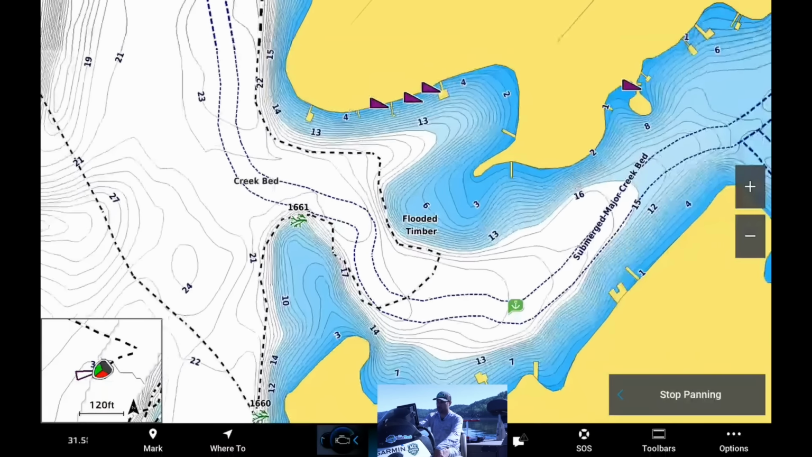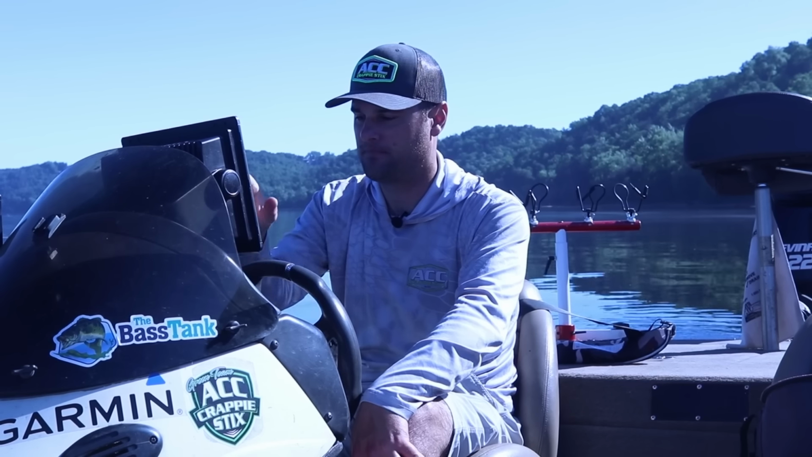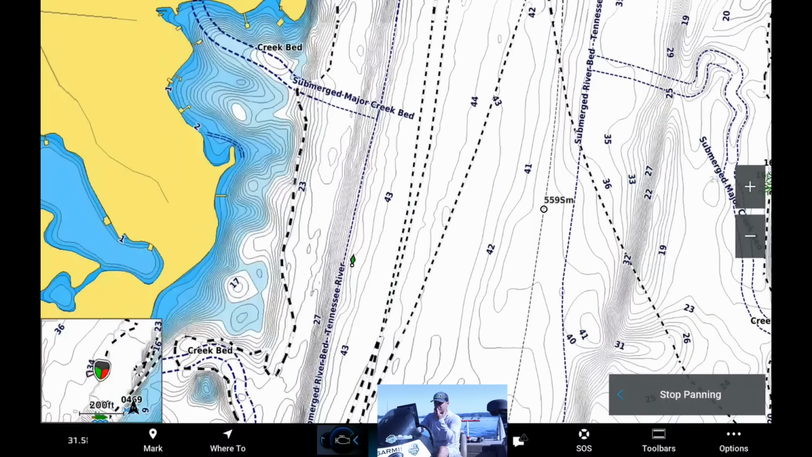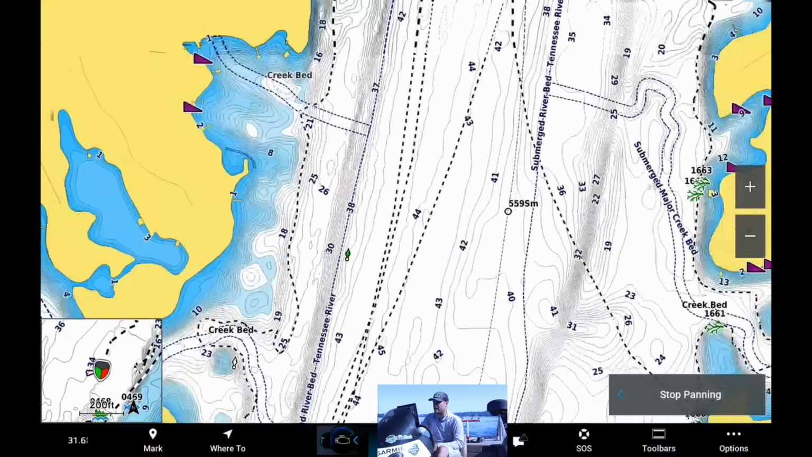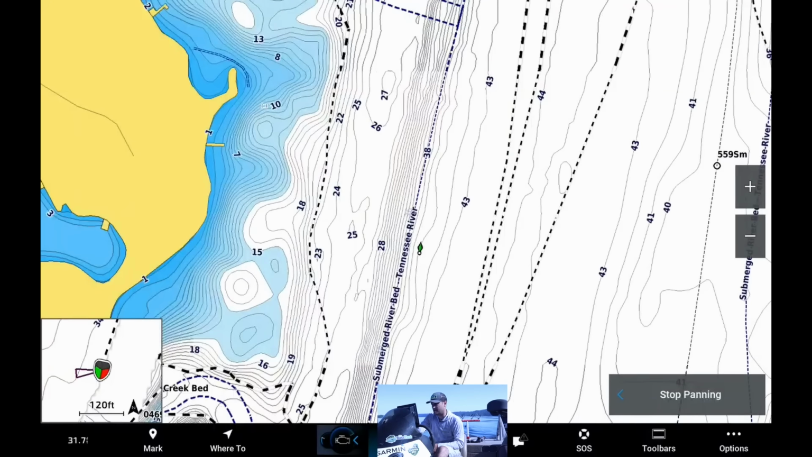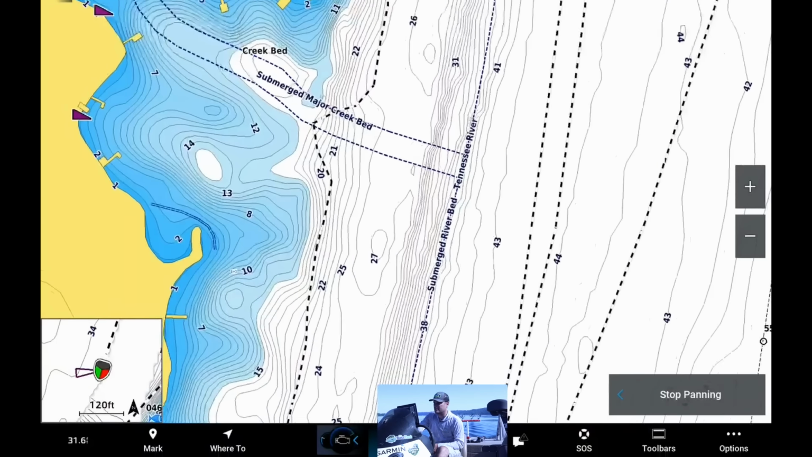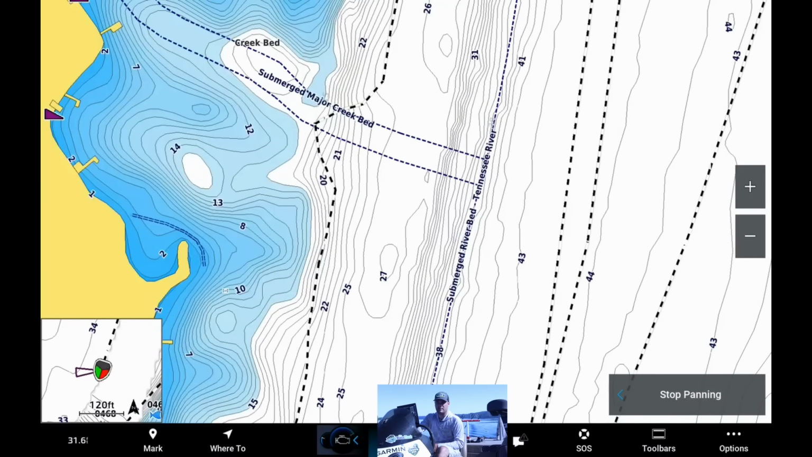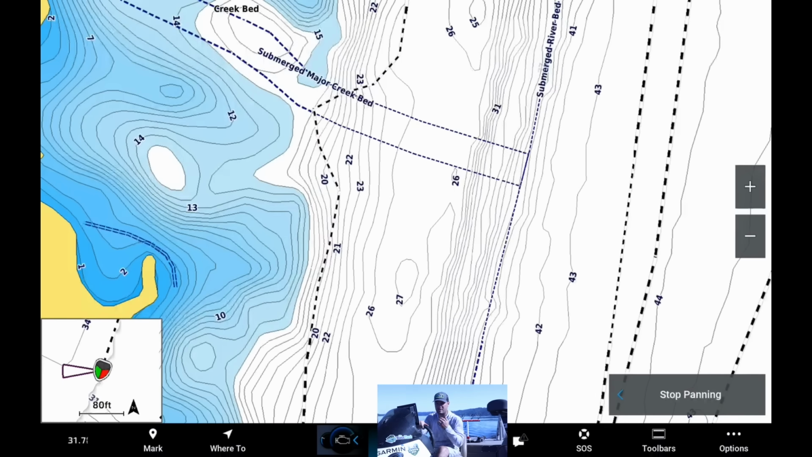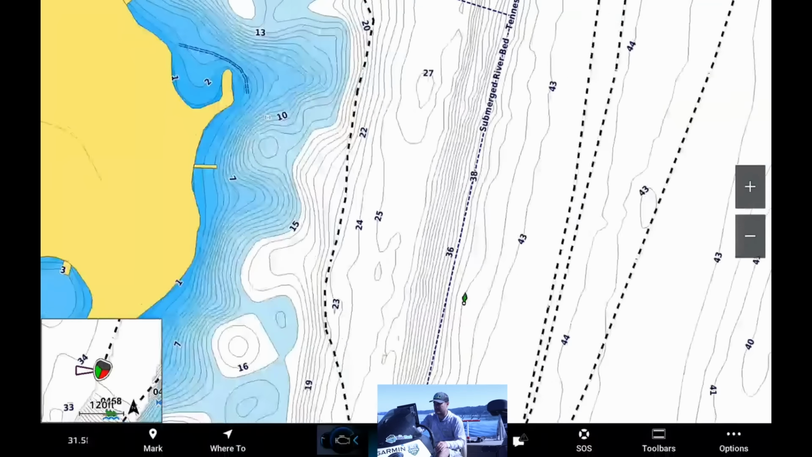As you get into the summer part, they're probably going to drift out in the main creek channel and just roam around chasing baitfish, but that is what I'm looking for on a map. All right, so you notice there's a bunch of points sticking out into the main river basin. Little points like this, if you can find a piece of brush, especially early pre-spawn and late post-spawn into the summer, that's where you're going to find some fish.